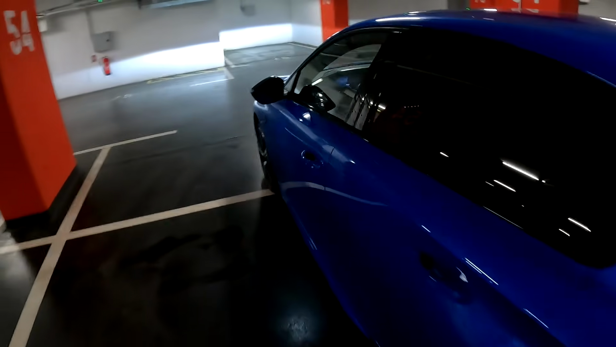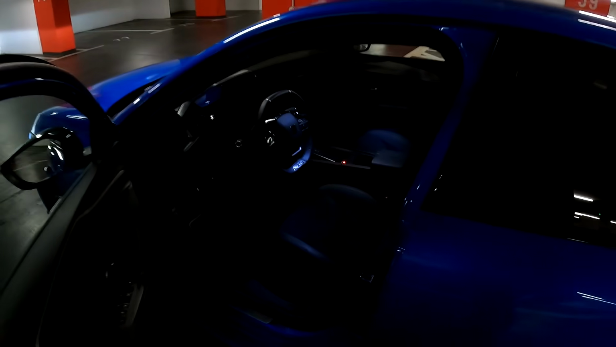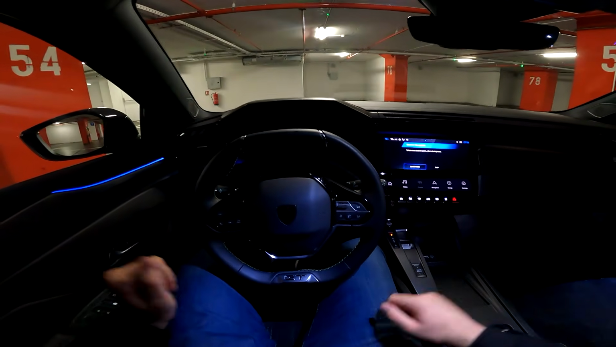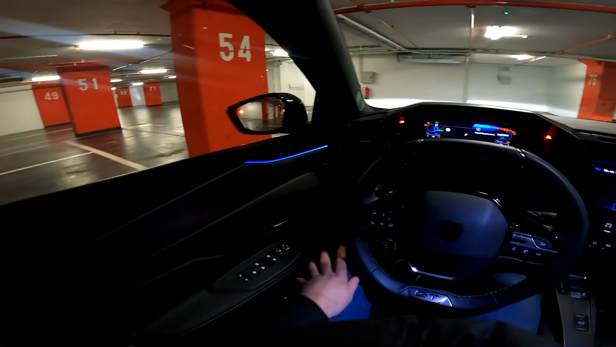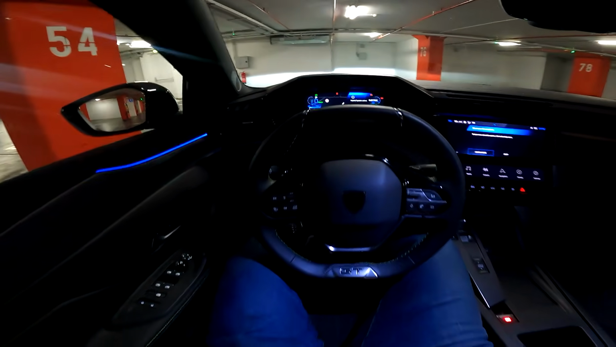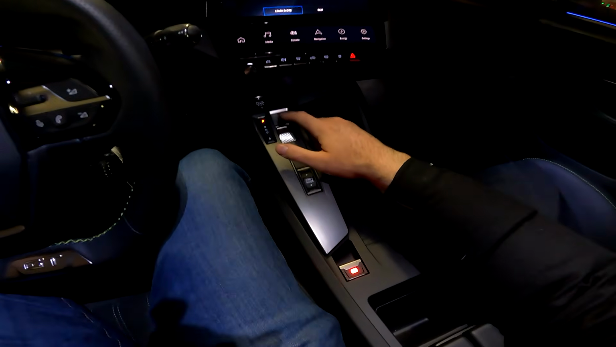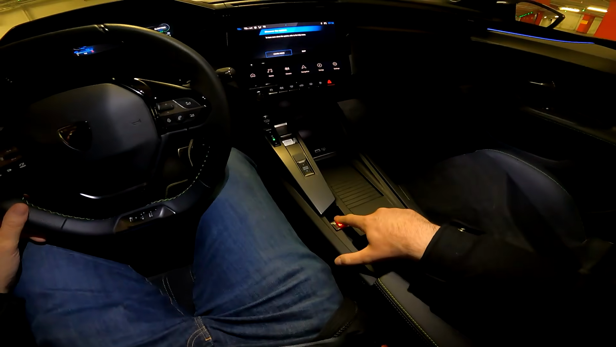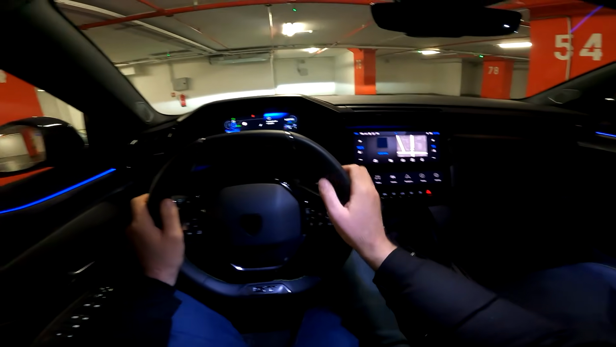And now it is time to go on a point of view drive, and I will show you all the details. Let's jump on board and let's see it from the driver's perspective. All right, and this is the lovely layout in front of us. Let's turn on the car. And here is the gear selector for the 8-speed automatic transmission. I will put it to drive, release the parking brake, and we are actually ready to go.